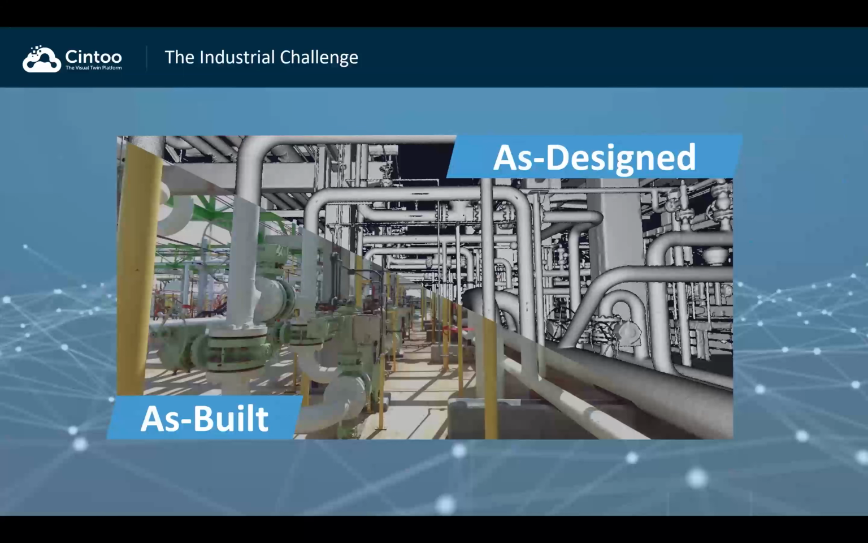Now, the challenge that we have seen today with working with reality capture data is a very old challenge, right? There's the design or the design intent, right? And then the laser scan data that brings you the as-built conditions, right?